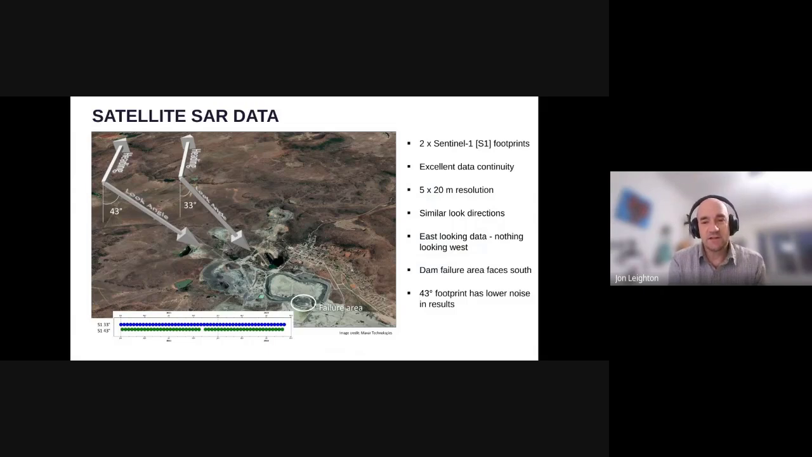And Sentinel-1 acquires data on a sort of 12-day cycle in this part of the world. And as it's acquiring data, it's flying north and looking east. So many areas of the world will also receive data where the satellite is flying south and looking west, but that's not available here. But there is nevertheless excellent data continuity all the way back to 2015, I think.